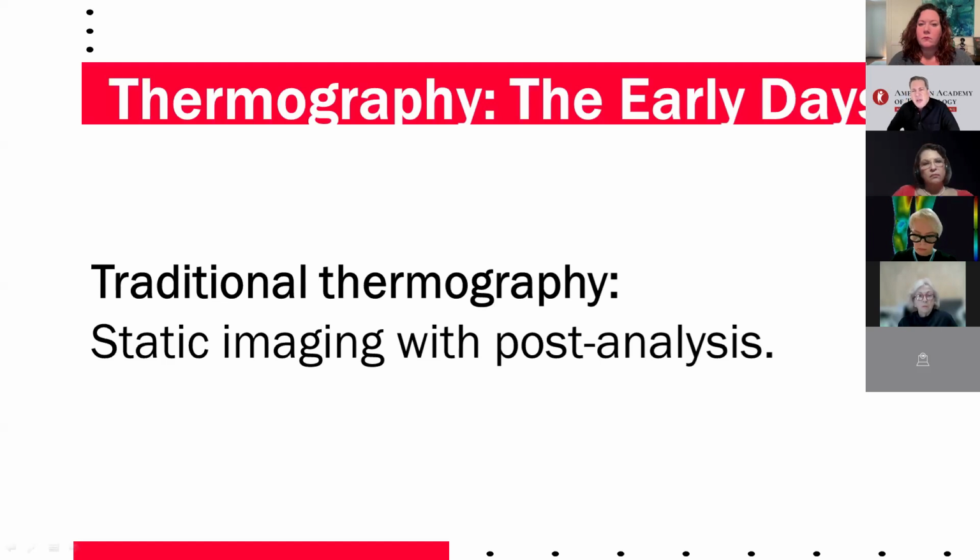Traditionally, thermography involved capturing thermal images for post-analysis. While useful, this method was limited because it lacked real-time feedback. It worked well for detecting superficial issues like temperature differences, but wasn't fully integrated in ongoing patient care until recently. So this is very important. The integration with the physician's real life is to practice medicine in front of his patient.